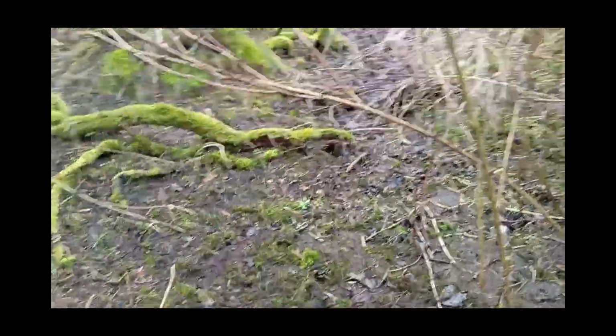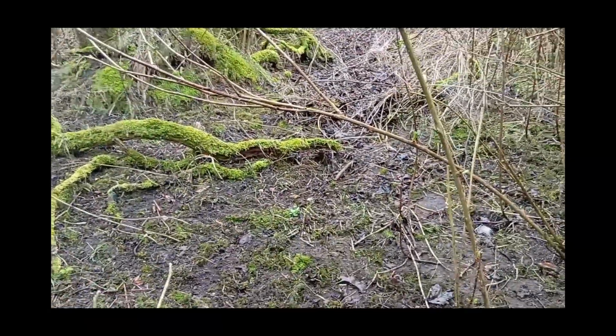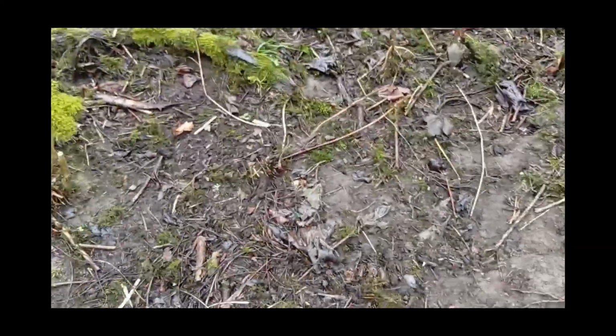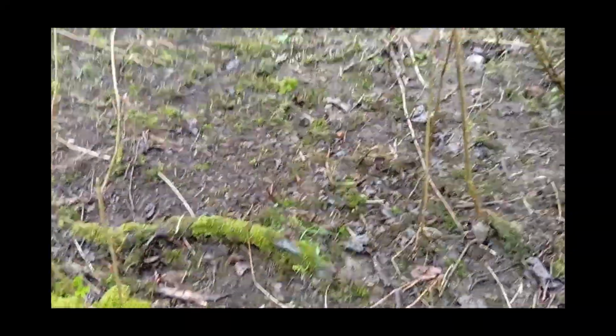As you can see here, just hair everywhere. A massive plucking happening here. And it looks as though there's a trail there where it's been dragged. So we'll have to be careful here. Now the ground is muddy with lots of moss, so I don't know if I'm going to see any prints, but we'll have a look.